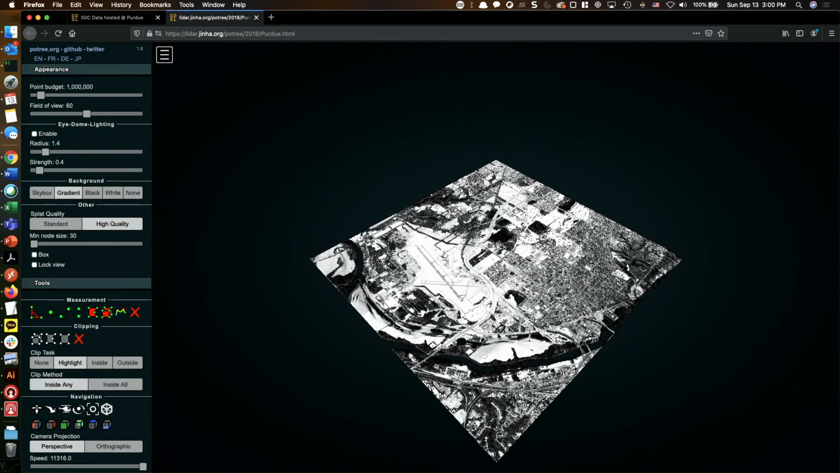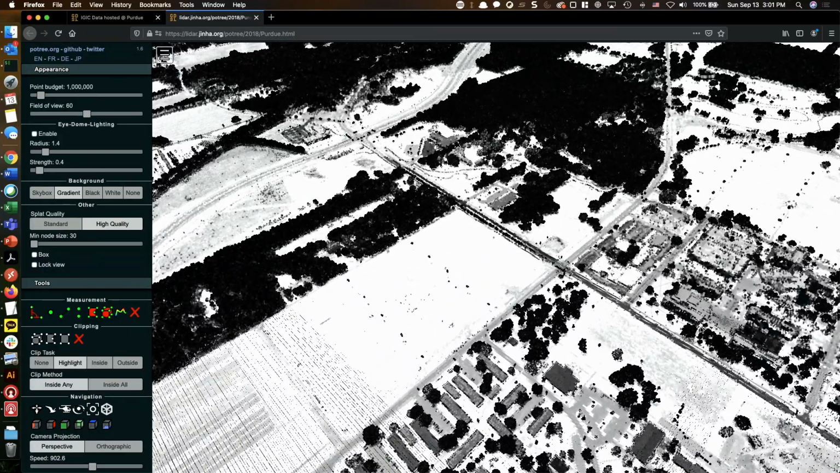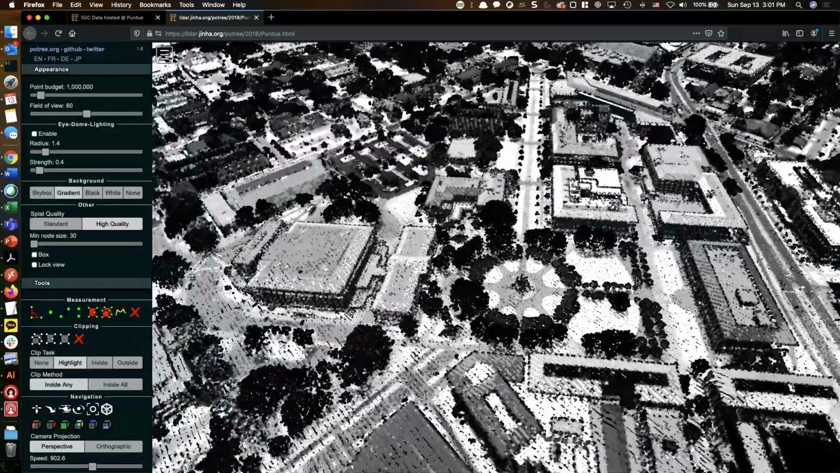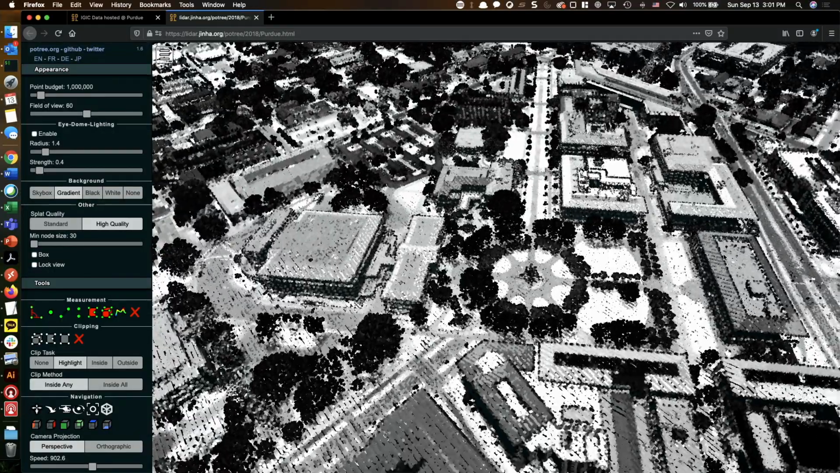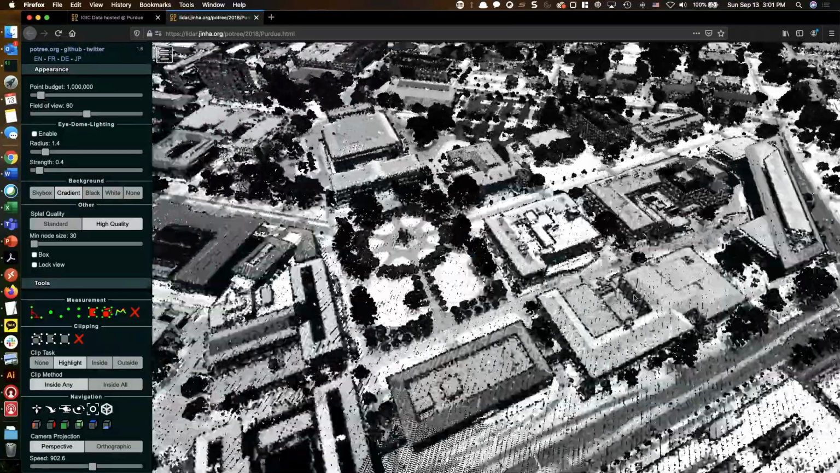You can do the same thing as in the previous example. You can use your mouse wheel to zoom in and out, as I show over here. You can right click and move your mouse to pan around, and you can use left click and turn to rotate the point cloud.